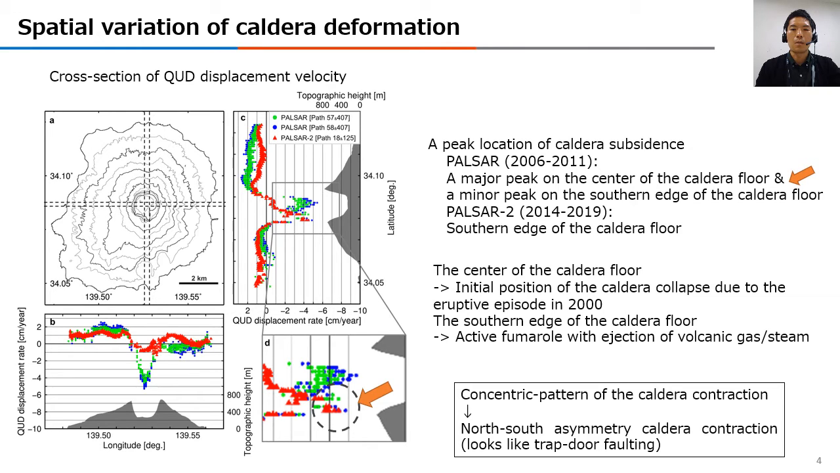However, a peak of subsidence derived from PALSAR-2 data locates only on the southern edge of the caldera floor, as we plot red triangles. As I mentioned before, there is an active fumarole with emission of volcanic gas or steam on the southern edge of the caldera floor.